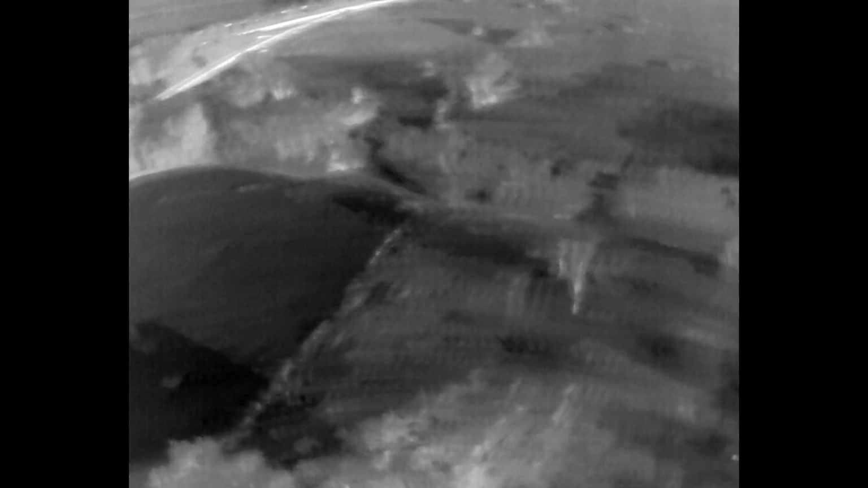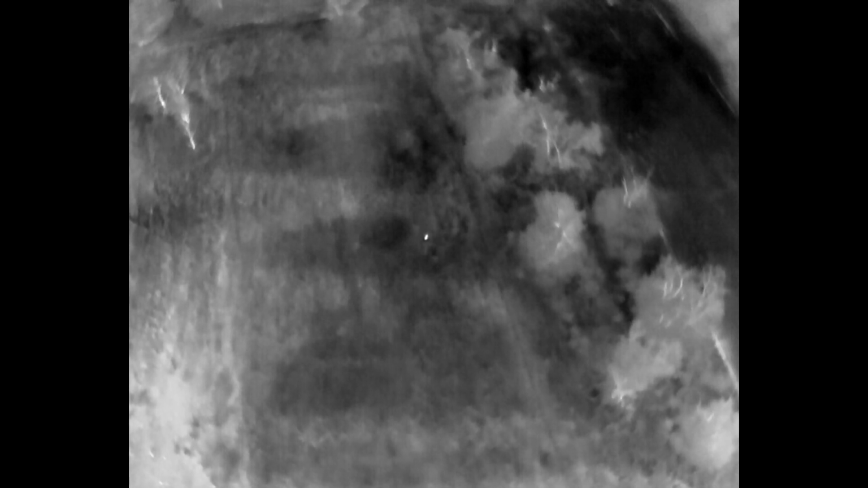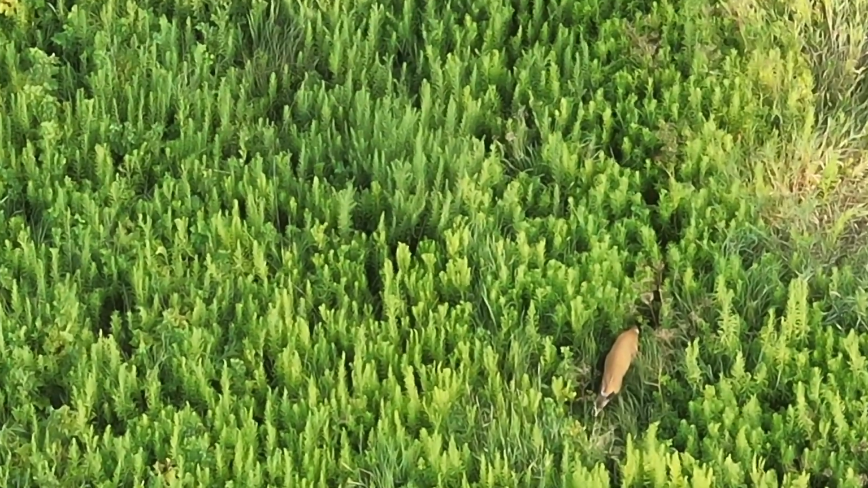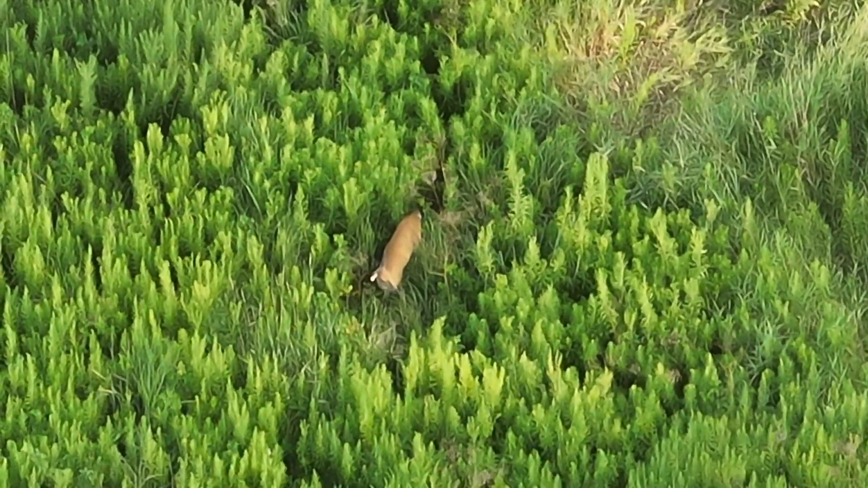They're in bachelor groups now. I did find some bucks hanging out with does in this group, but for the most part, I don't know, 75% of the deer I saw on this mission, maybe even a little bit more, were antlered, and of the 75%, the majority of them were 6 points and more.